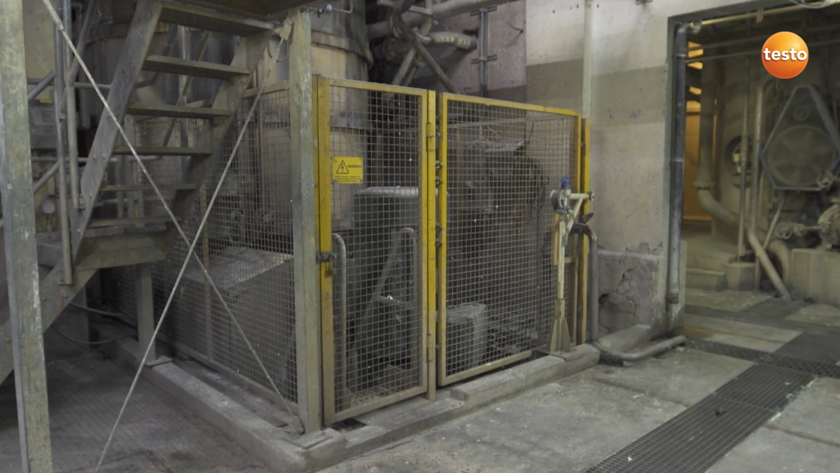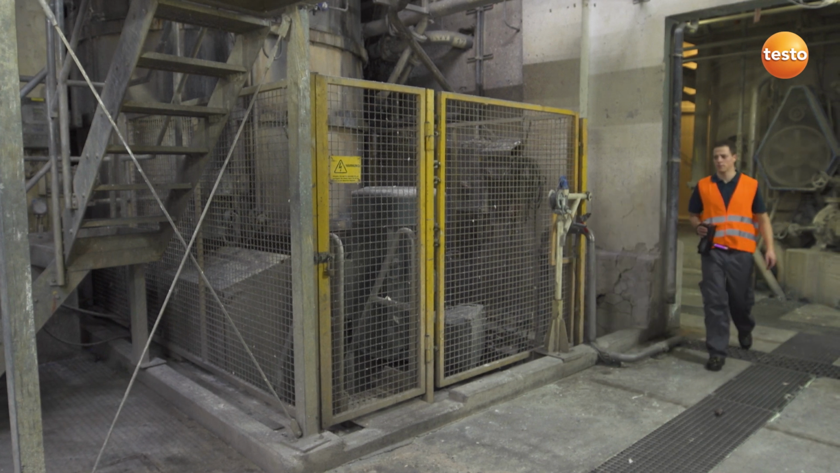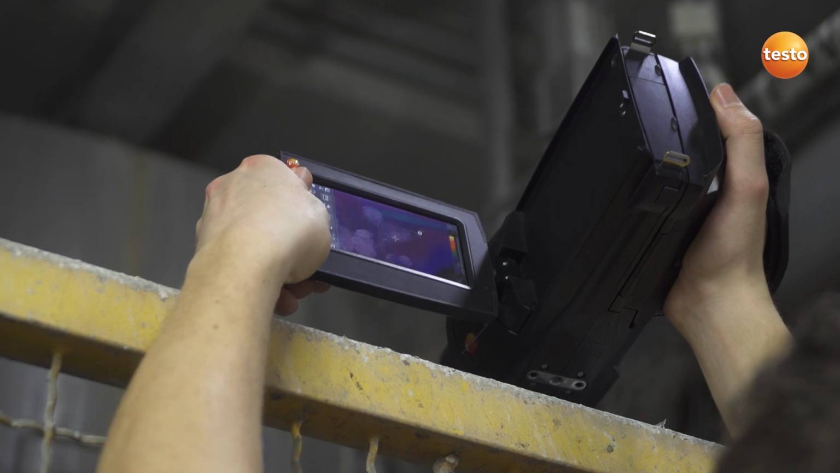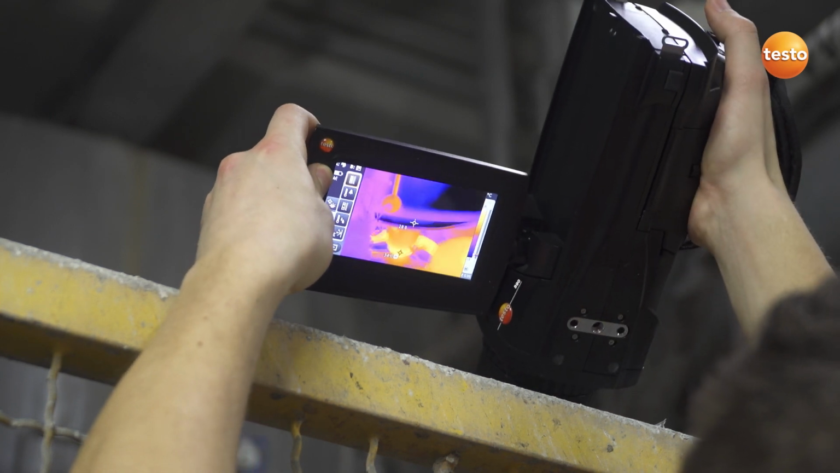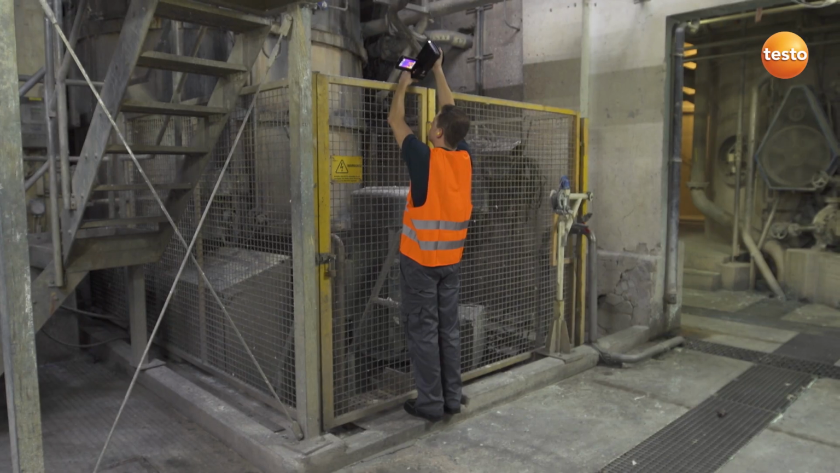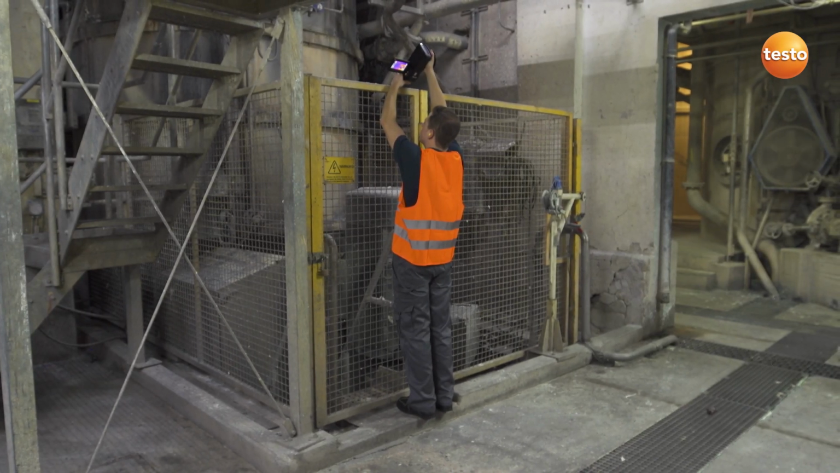The danger areas of plants are often blocked by a protective grille. In contrast to imagers with a pistol design, the ergonomically constructed thermal imager Testo 890, with its rotating display and handle, allows you to measure conveniently behind the grille.